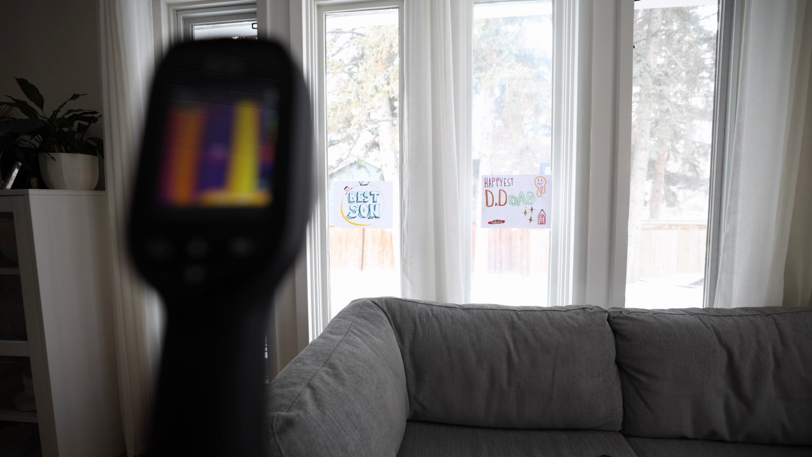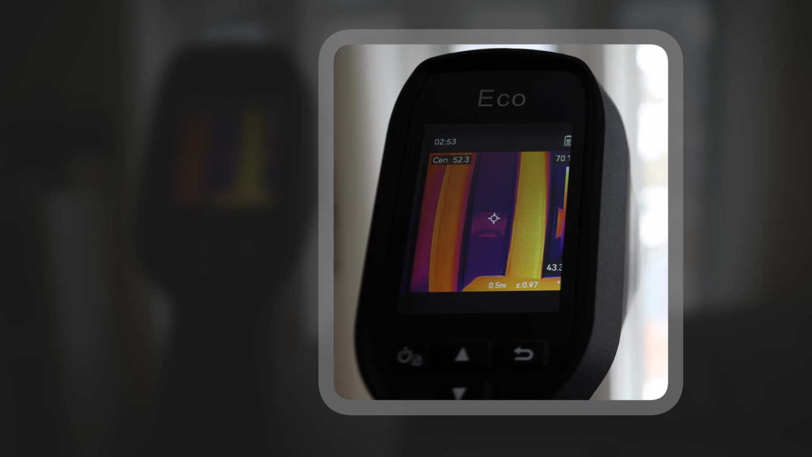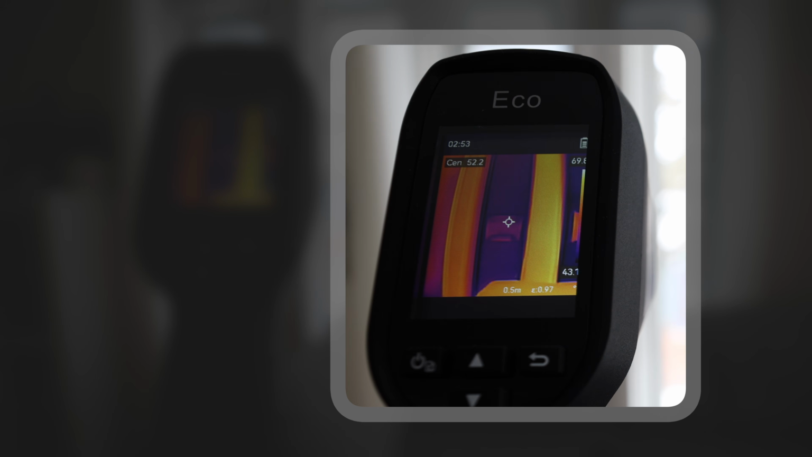Okay guys, we got some really interesting results here. I've left this on here for a couple hours. I actually had to tape a couple pieces of paper on each window because the thermal camera was just shooting right through that plastic. But as you can see, we have the thermal camera pointed on the window that does not have the film on it. And that piece of paper is at 50, 51, 52 degrees.